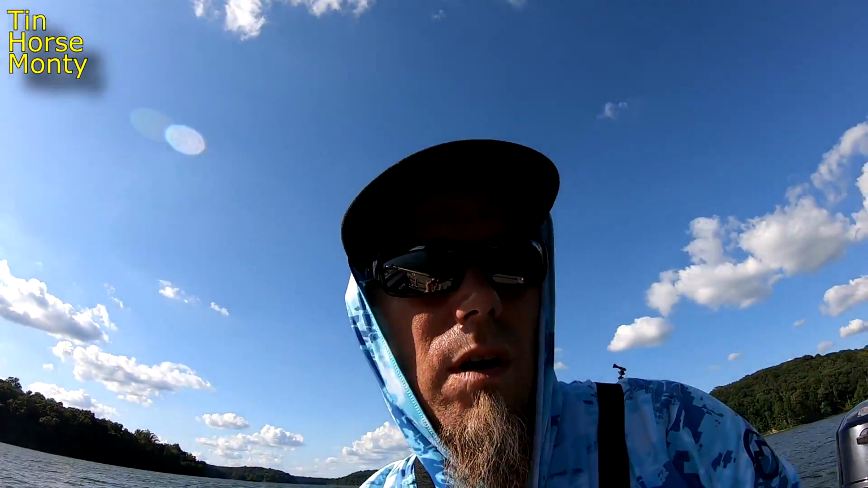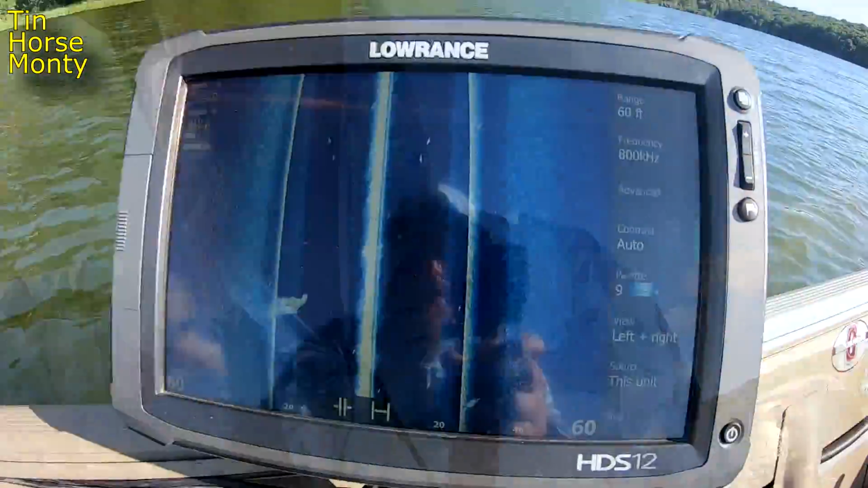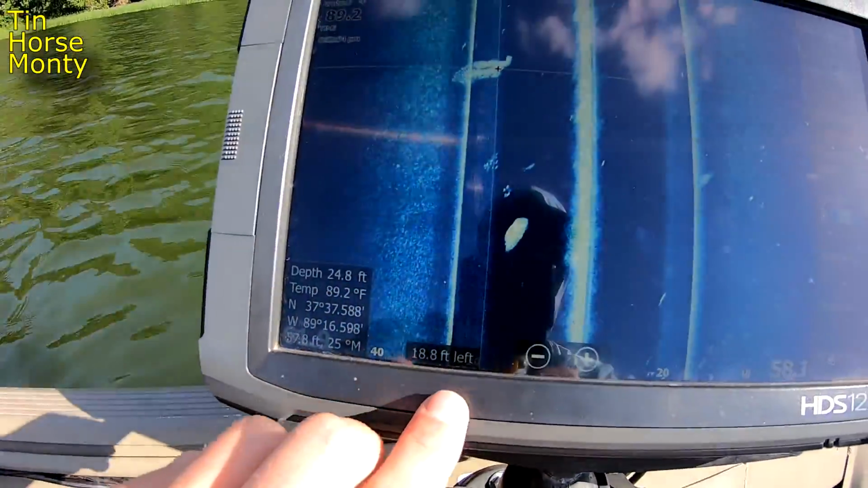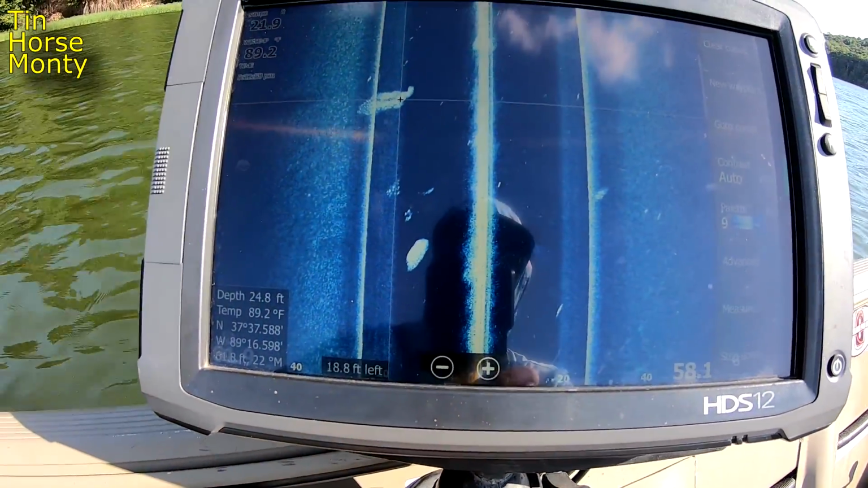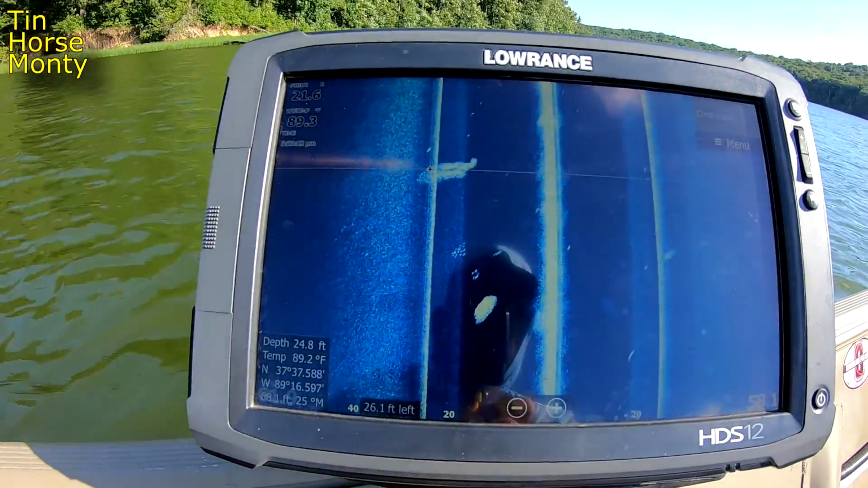It's that simple. Now, another thing I want to show you real quick is we're in the middle of the summertime, and there's a thermocline set up out here. Let me put the down image on so you can see it a little bit better. Here you go, here's a bigger screen. Now you can see, here's your thermocline right here, okay? That thermocline is set up in about 18 foot of water. You've got all this bait just kind of hanging out in that zone.